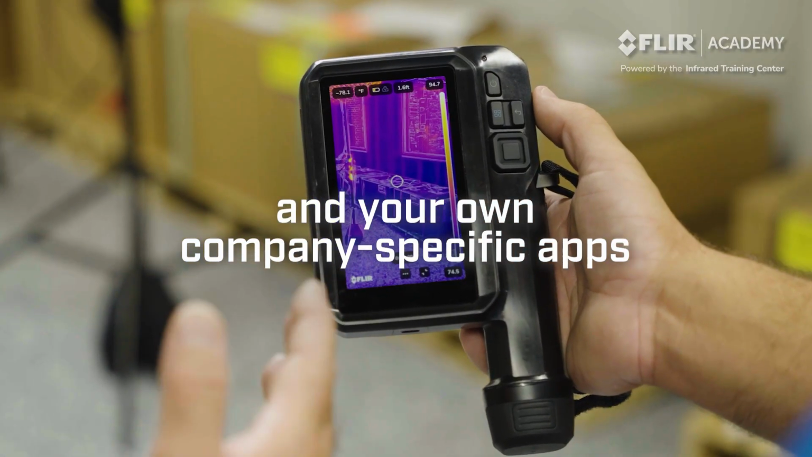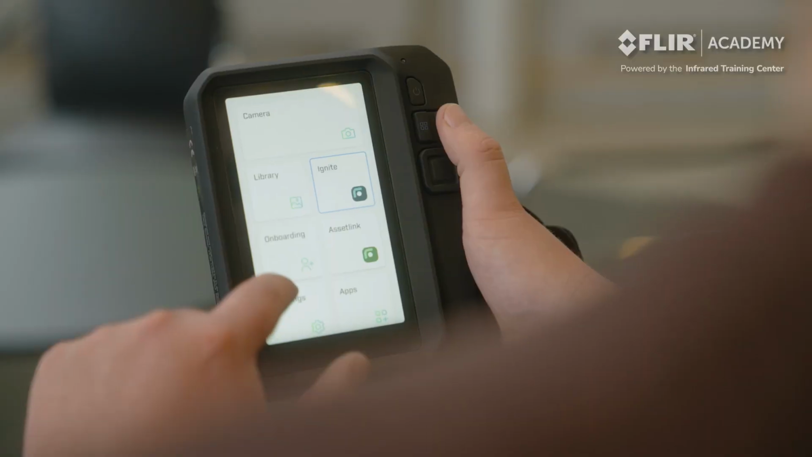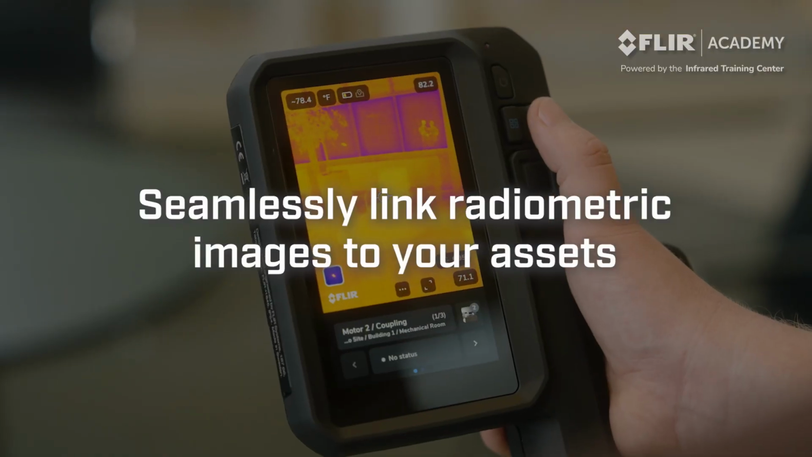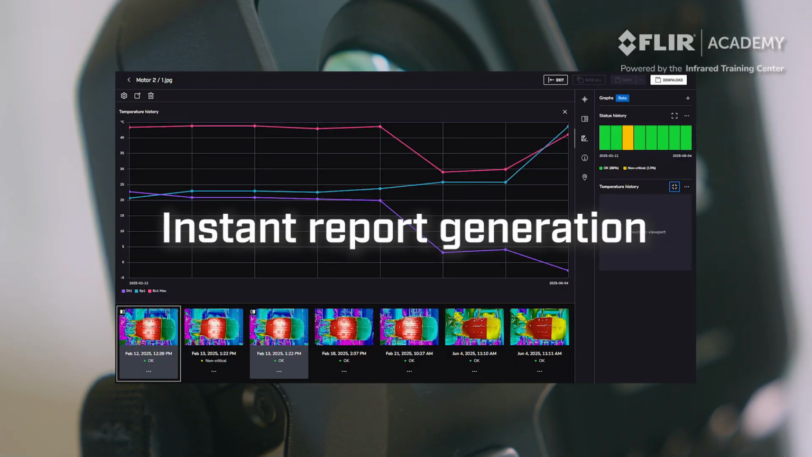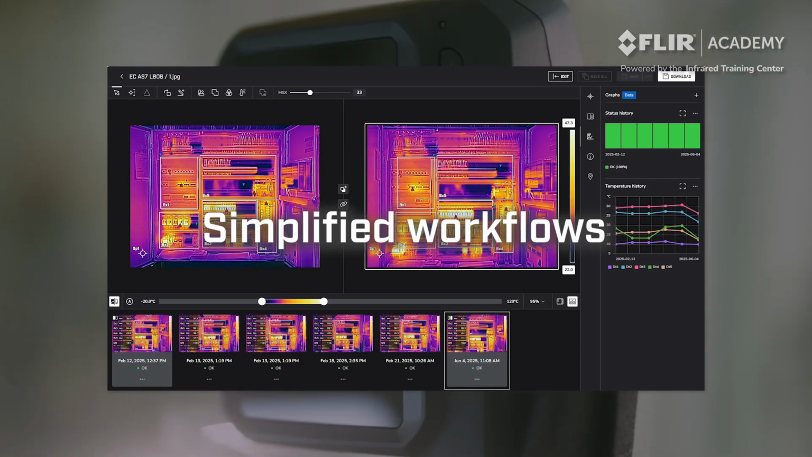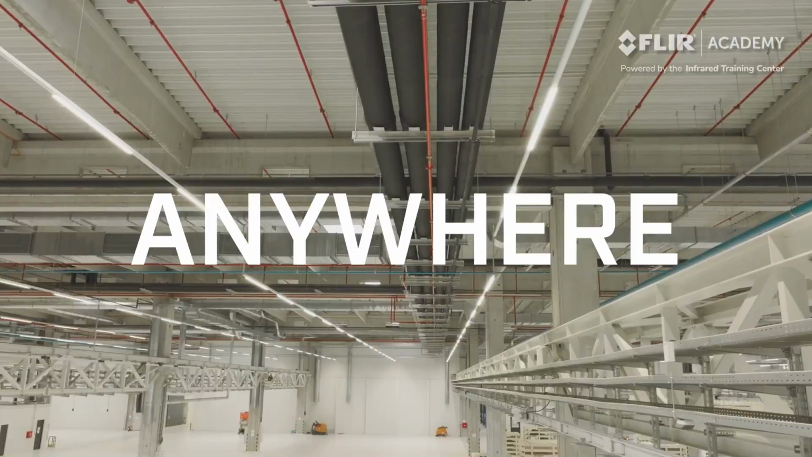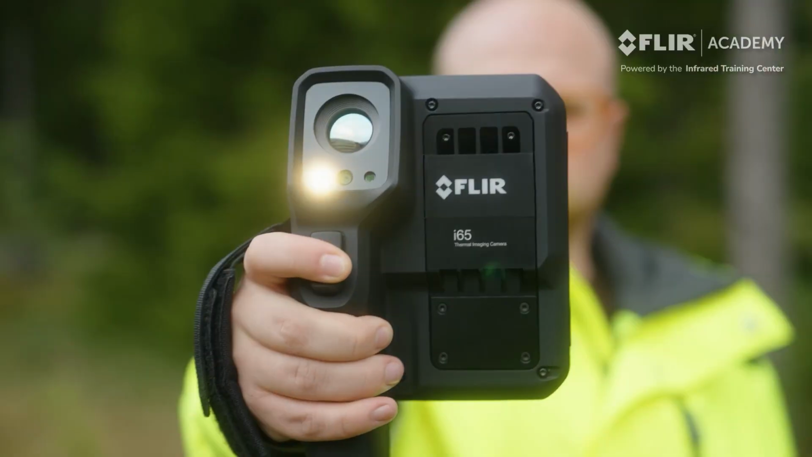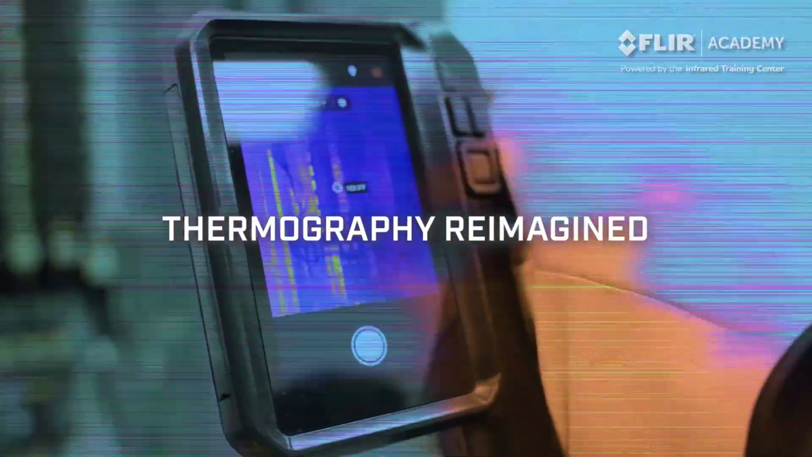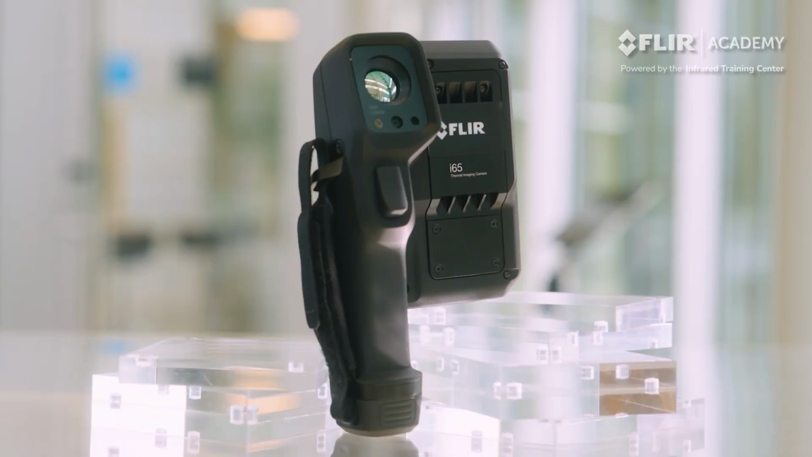The iXX series also integrates with Flir Ignite and Asset Link. These software solutions automatically sync your saved data, generate inspection reports, and incorporate data points from other testing technologies to help you with trending and improving your maintenance decisions. We'll introduce you to Ignite, Asset Link, and the other available apps a little bit later in this presentation. For now, let's review the basics of the Flir iXX series thermal camera.